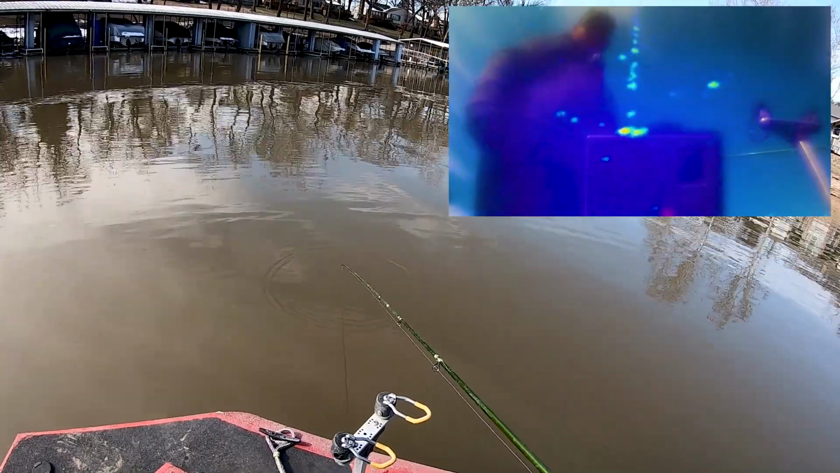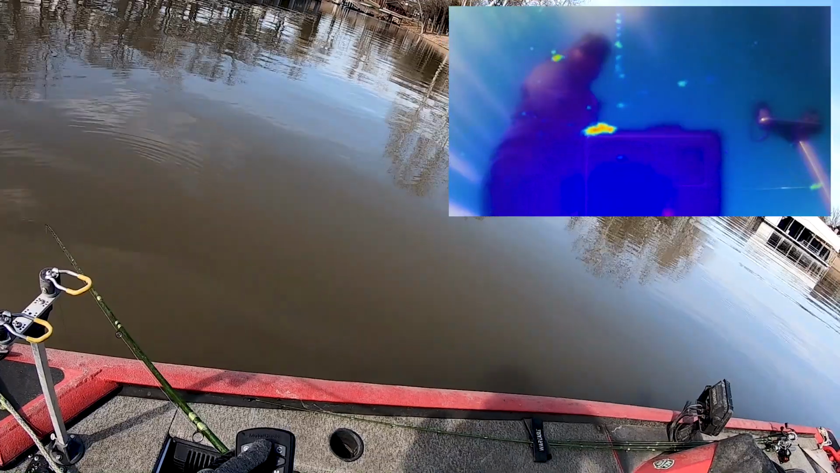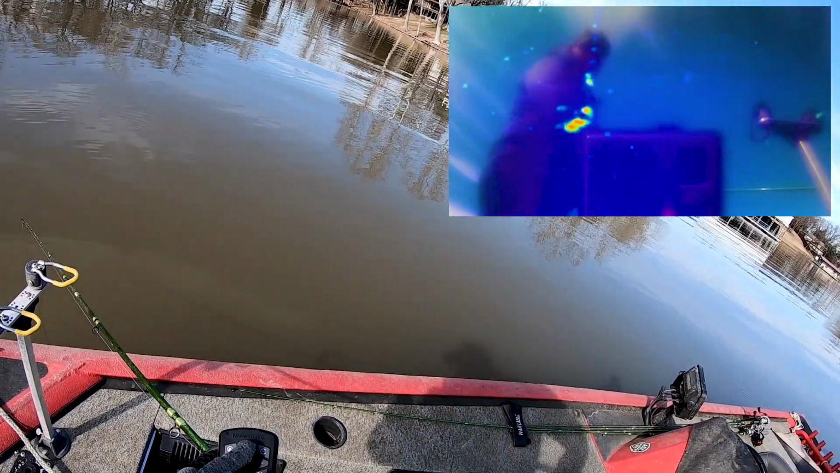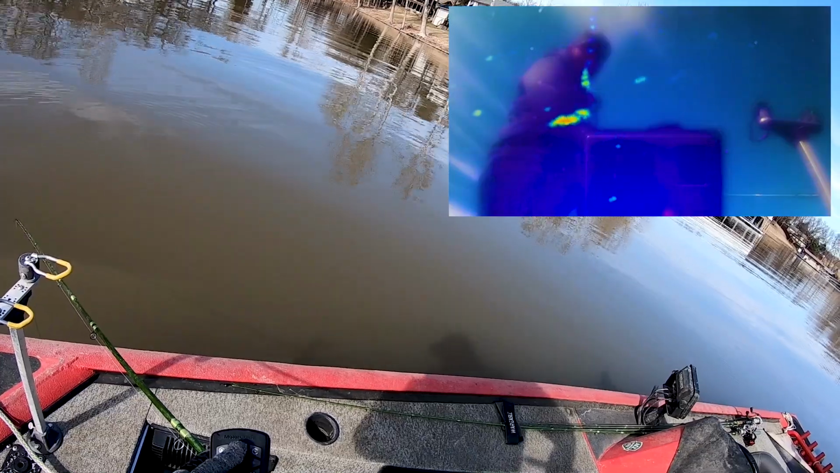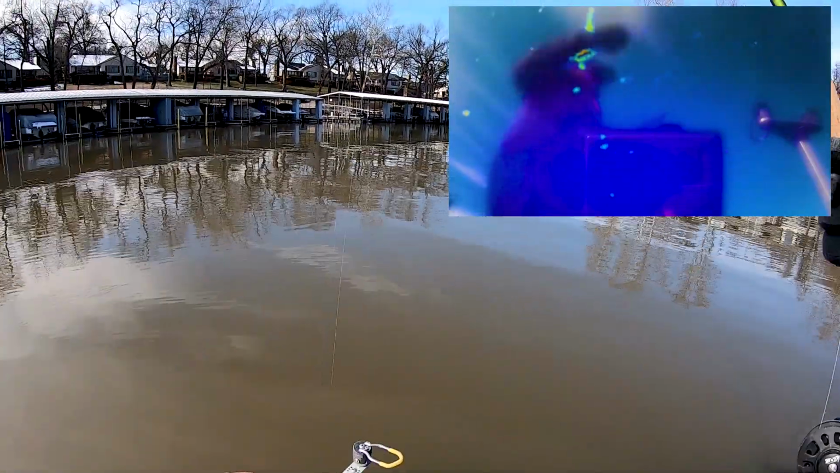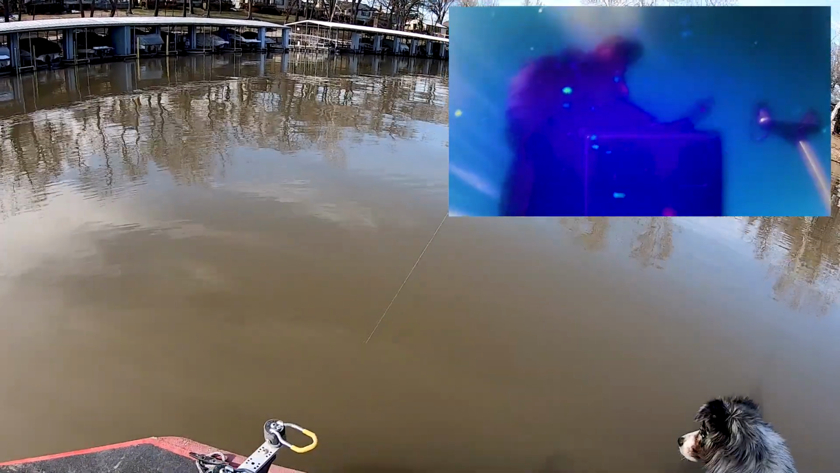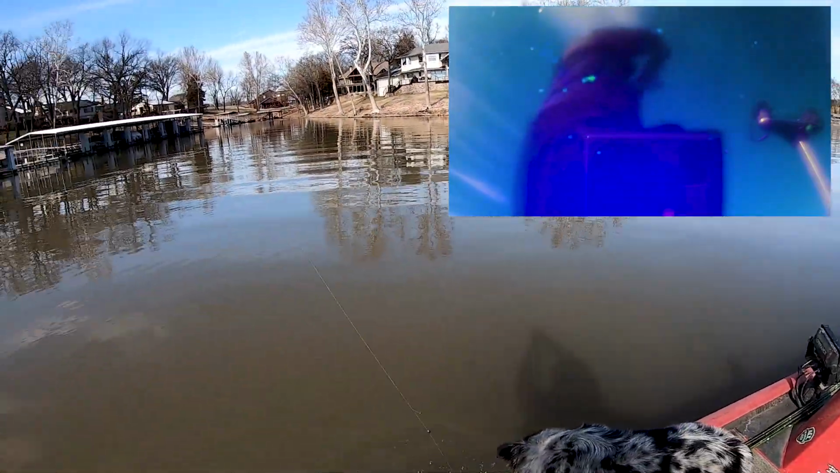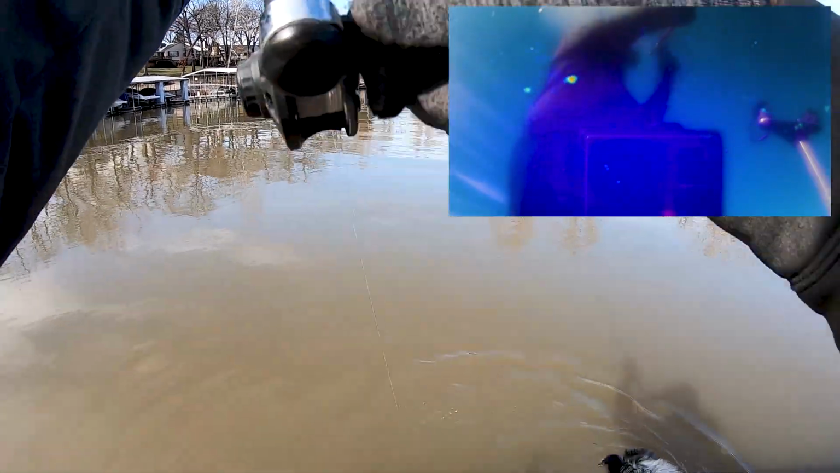Wait for them to come up. Tap it again. Pull it back so it's within range of them. Here he comes. Here he comes. Oh, there he is, just like that. There he is. Come on up here, buddy. And it's a big one. It's a big one. All right.